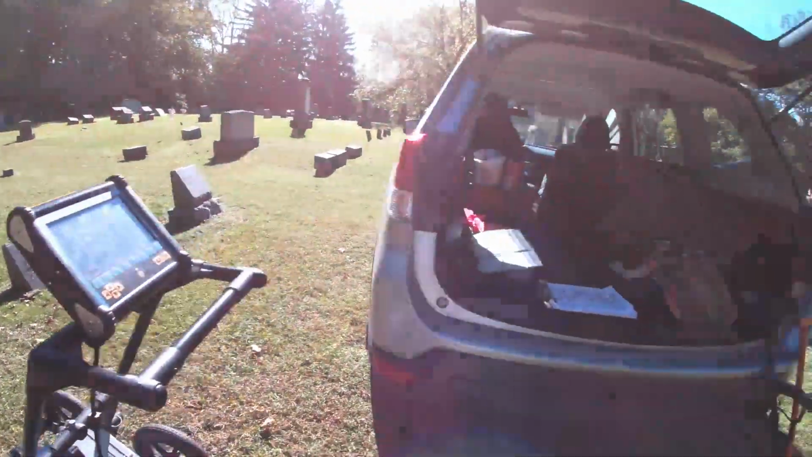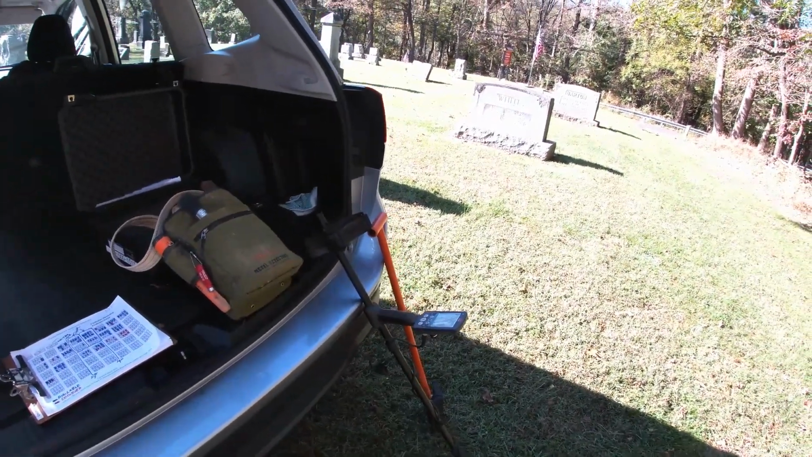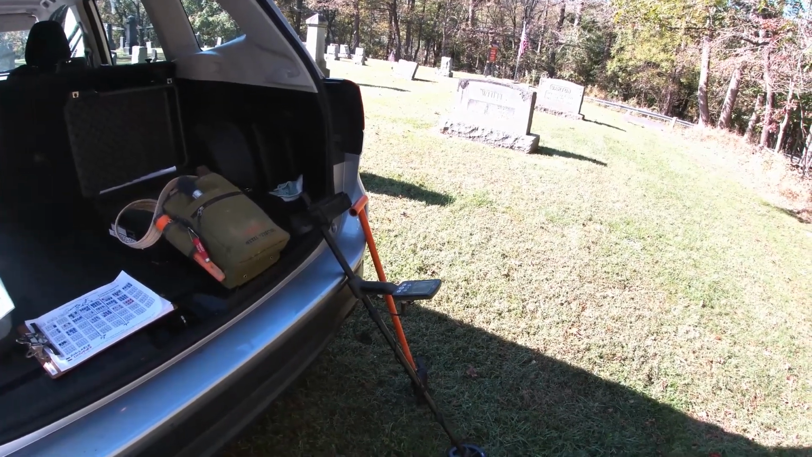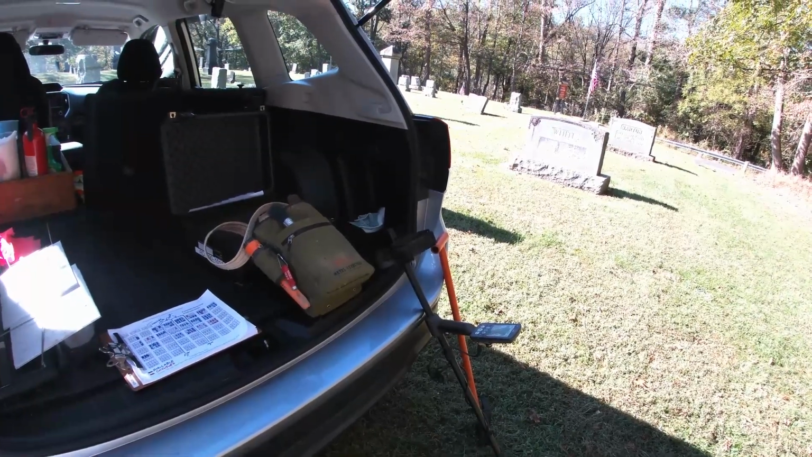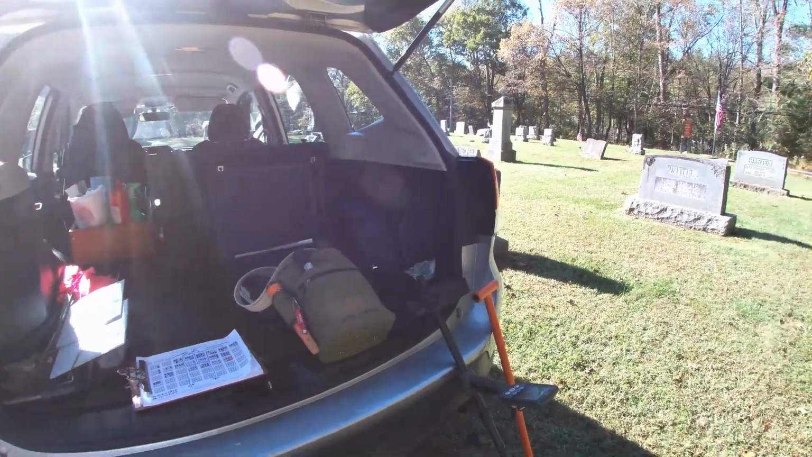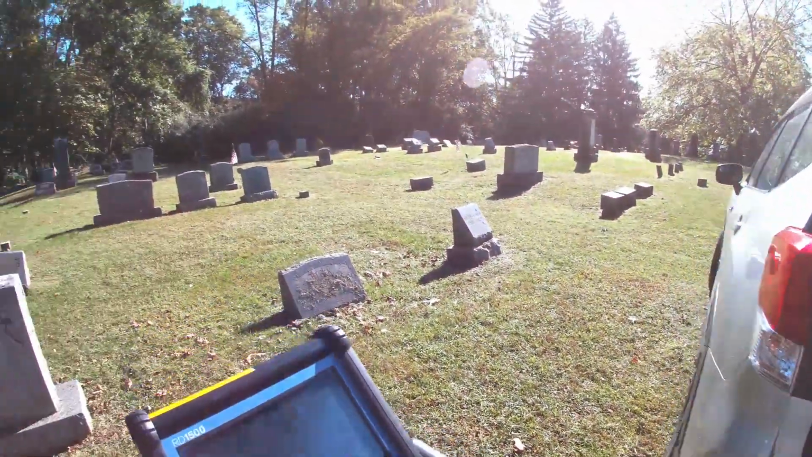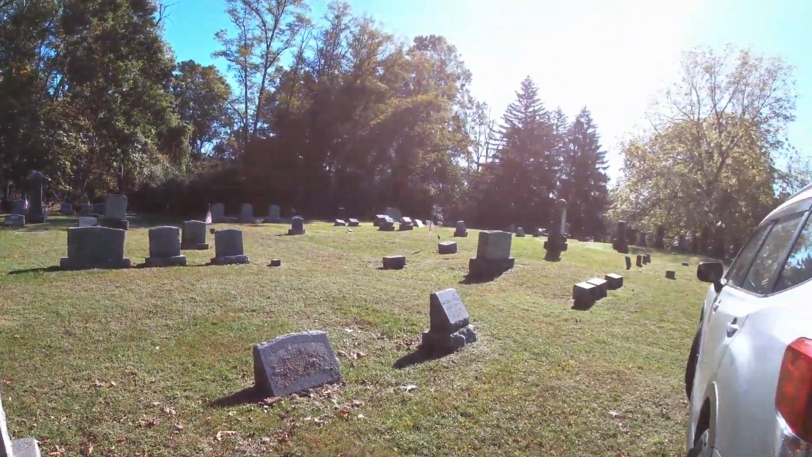So I did bring my metal detector with me today because I found a couple of shallow objects that are either rocks or they could be something of value. I would not metal detect in a cemetery, but because I'm managing this cemetery and have a little more control over what happens here, I can do a little metal detecting.